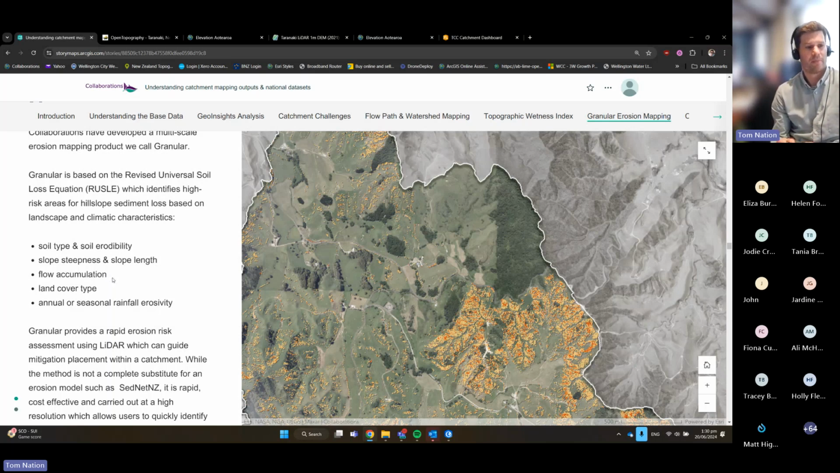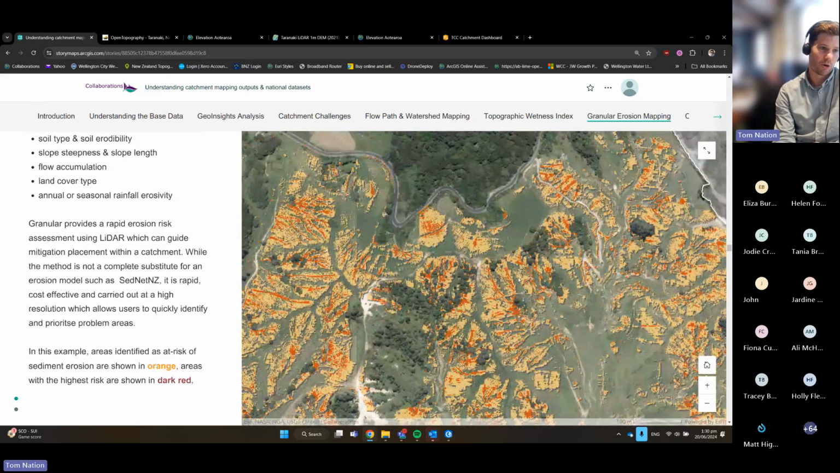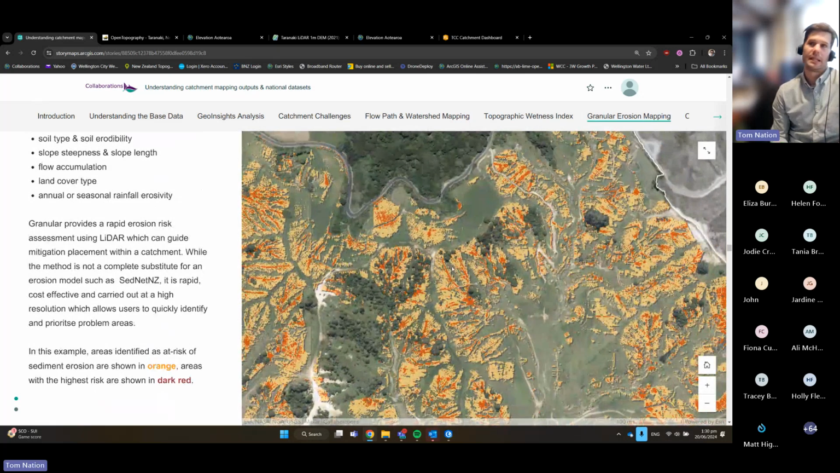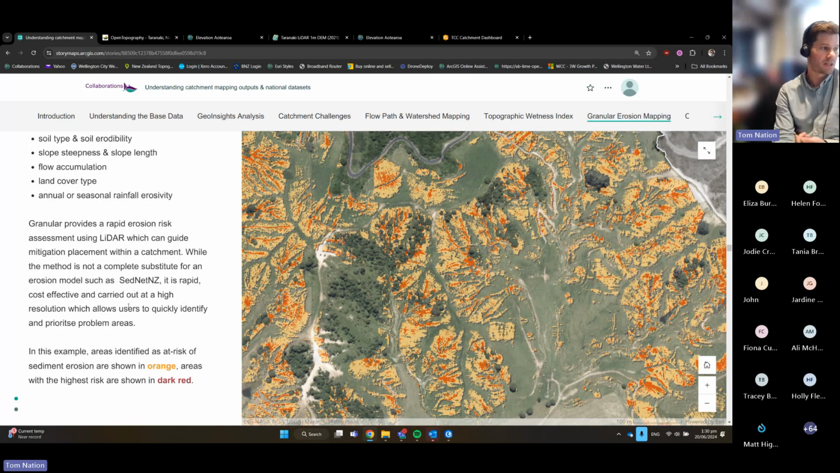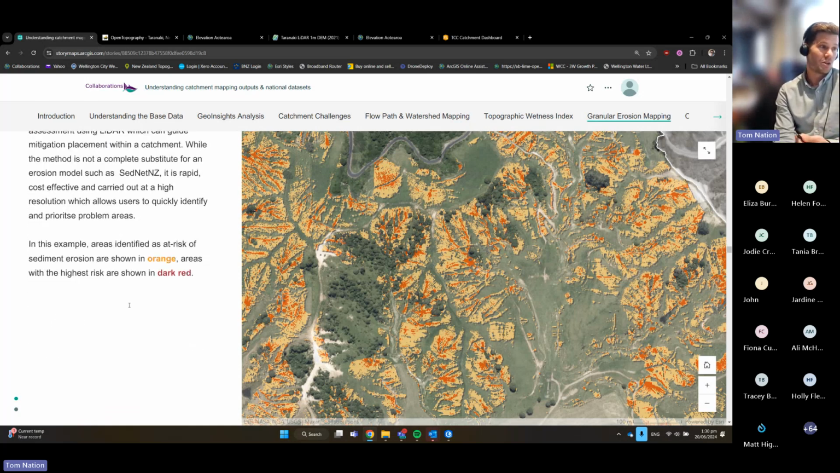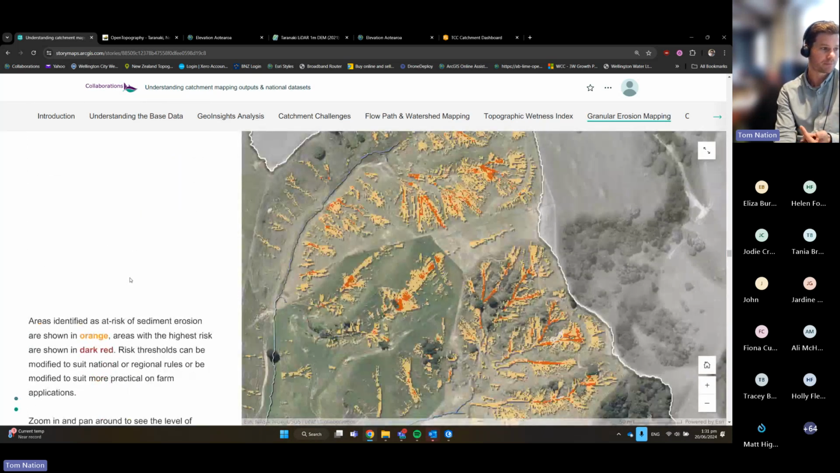And so the land cover type, as I mentioned earlier, you can see here, it's excluding a lot of this vegetation, even the small pockets. That's where the elevation and the surface model difference comes in really handy. We can refine the land cover layer so that we're getting a far more accurate picture of what's high risk or what isn't. So in this example, orange and red are the high and highest risk areas in terms of erosion prone land.